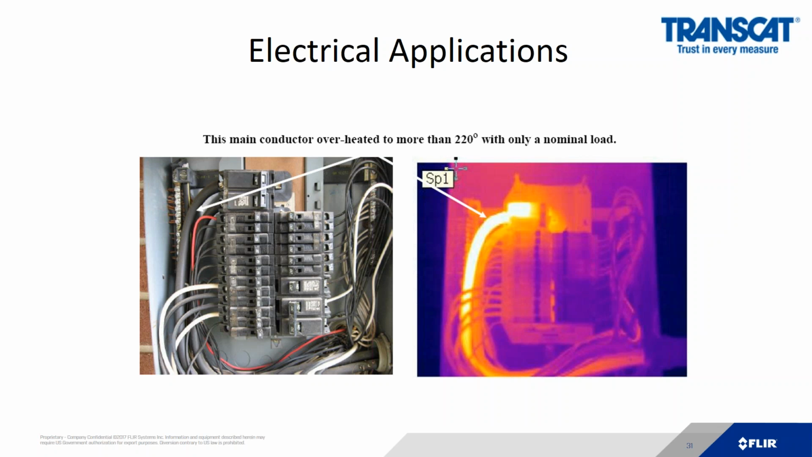A faulty conclusion would be that target is measuring at 220 degrees and that's the hottest it's ever been. Because if it was lightly loaded at that time, if someone applied more load to the application, that temperature would skyrocket exponentially.